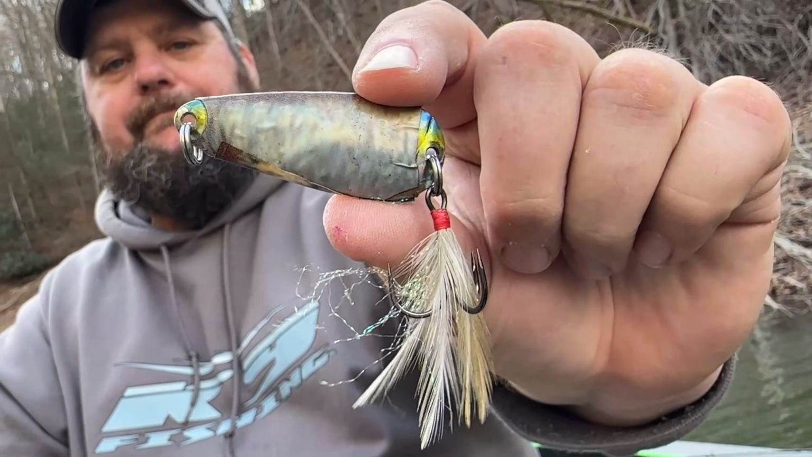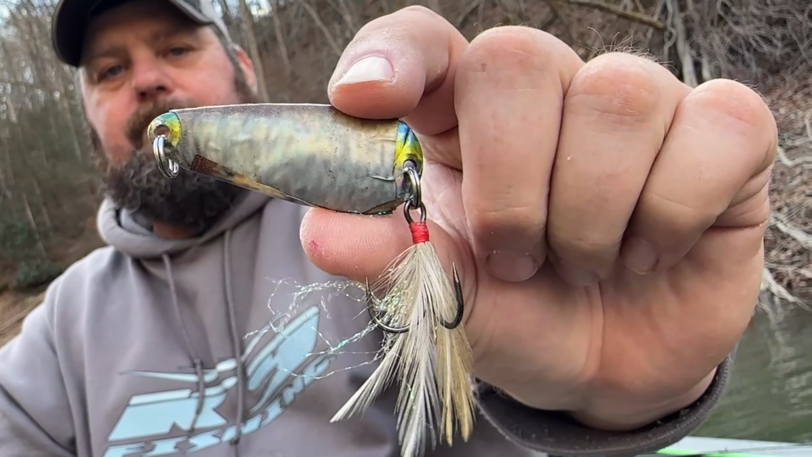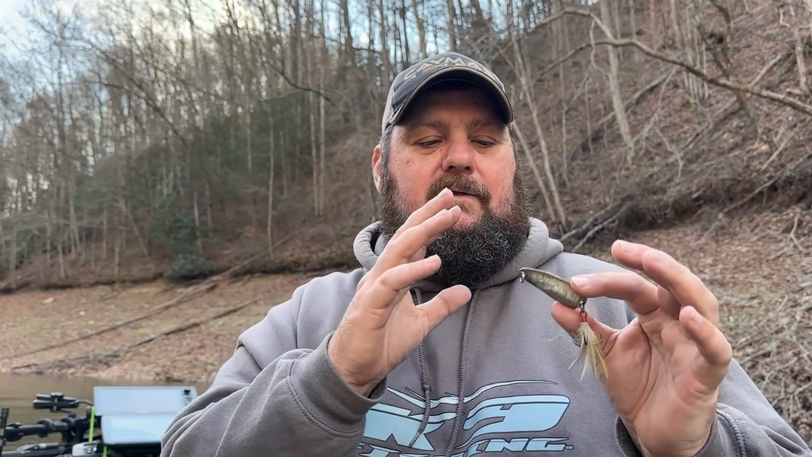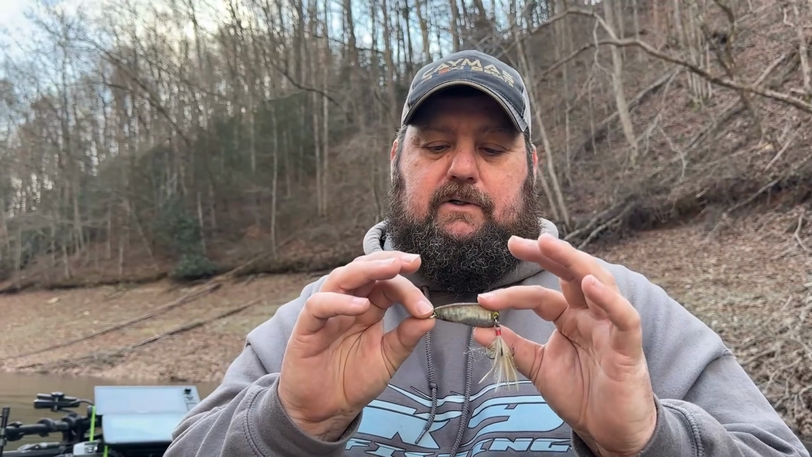Now, I will still use a casting spoon this time of year. This is the Mojo spoon. I've got it wrapped because of the clear water. Now, a lot of times in the wintertime, I'll take this wrap off because I want a little more flash in the wintertime. But this is a 1/2 ounce spoon.